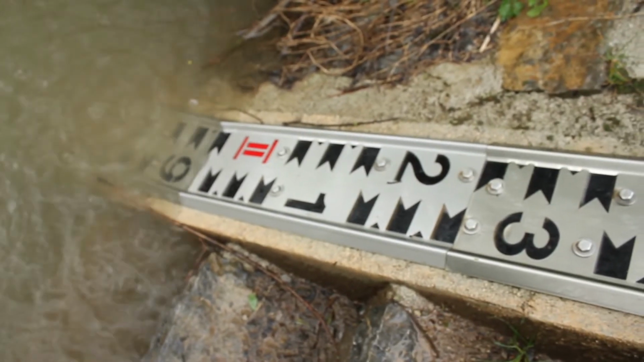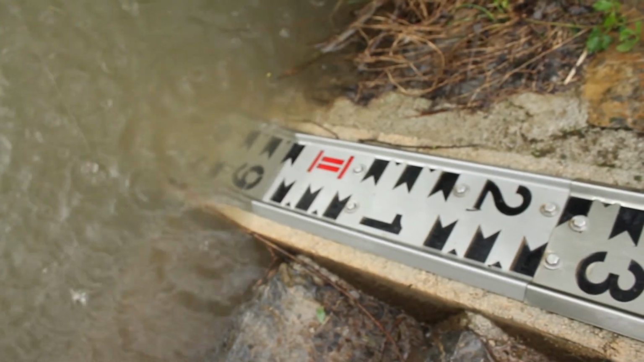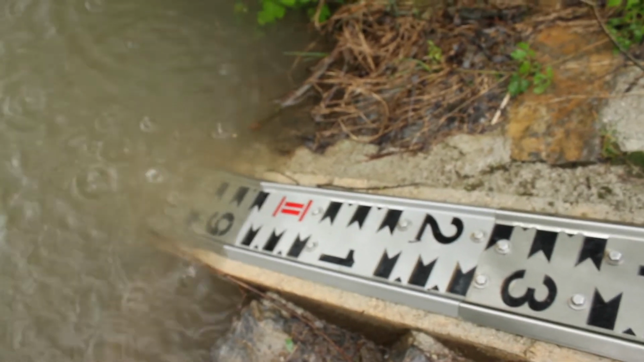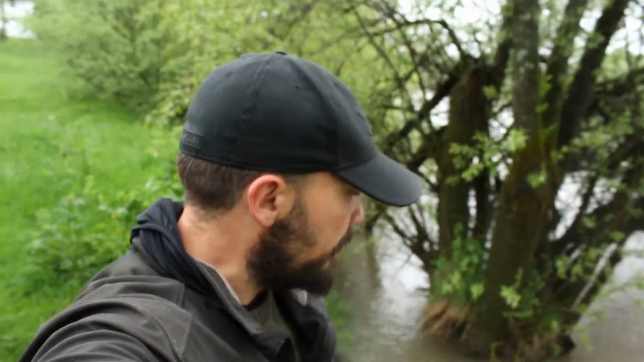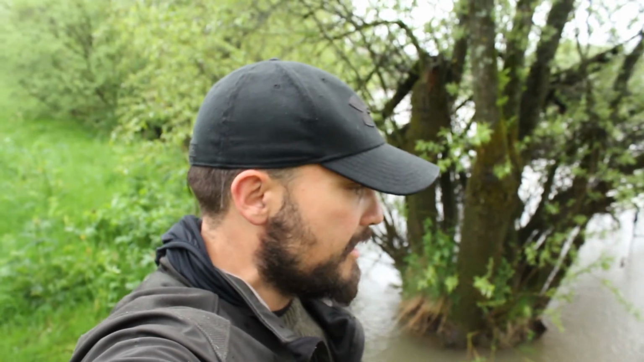So that means that it's gone up 1 meter and 60 centimeters, if I remember correctly. We'll look at the picture that I took yesterday, but I think 1 meter and 60 centimeters. And that means that if I was standing where I was standing yesterday, maybe just my head would be above water. So this is how much the river fluctuates.